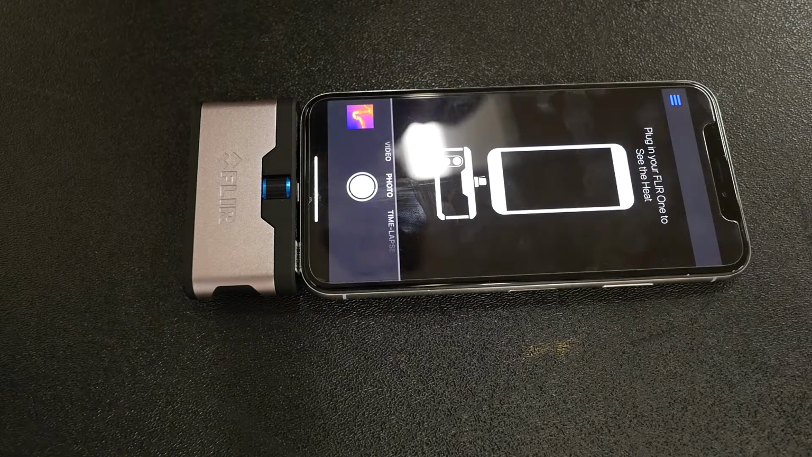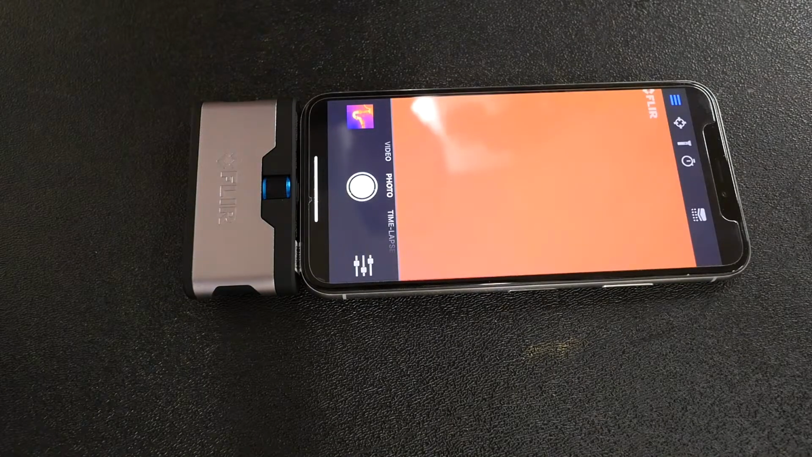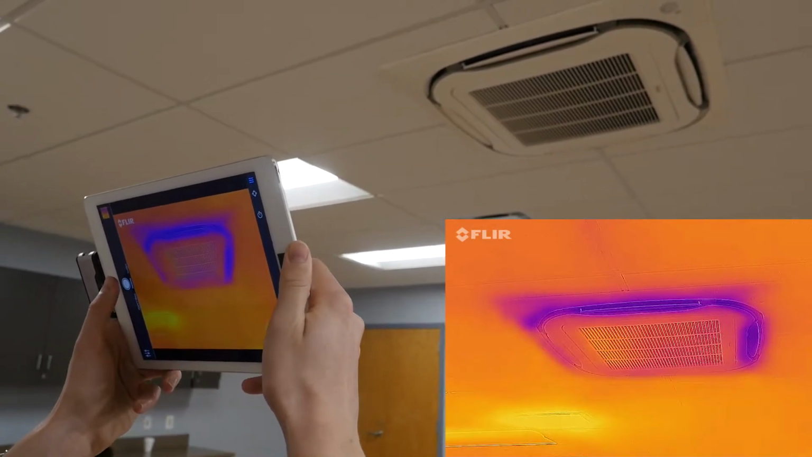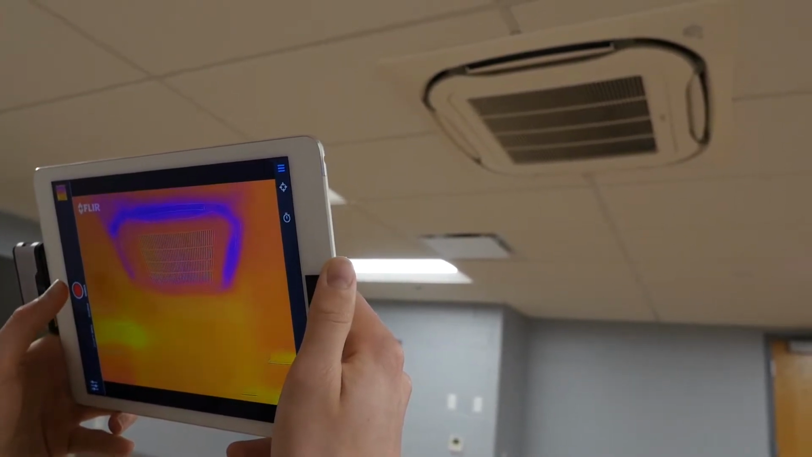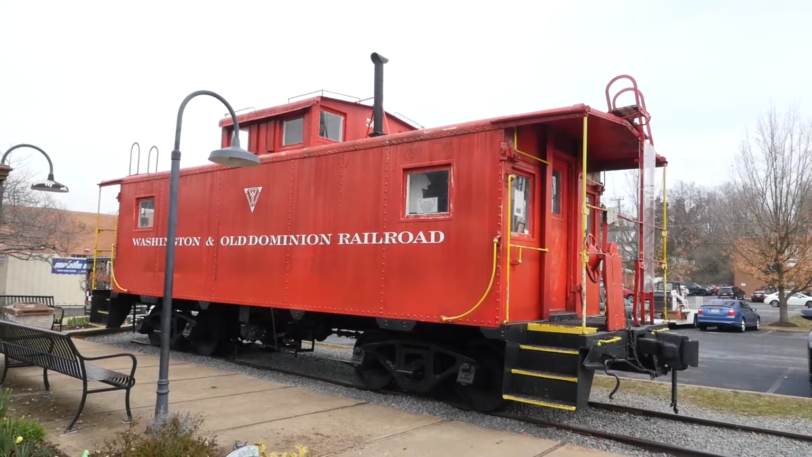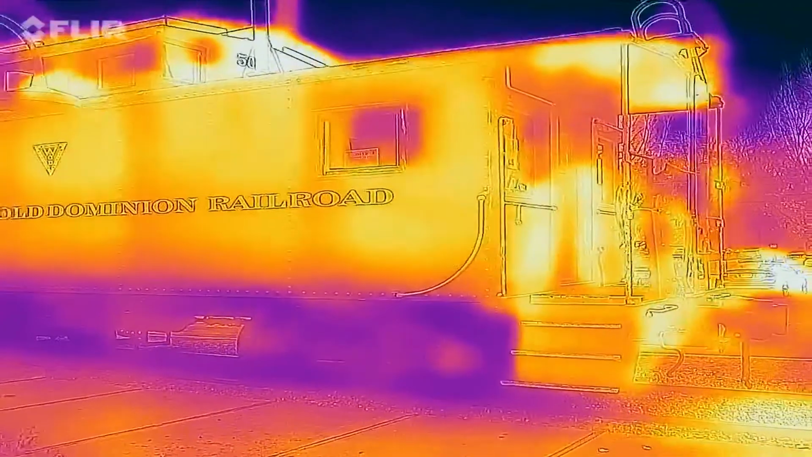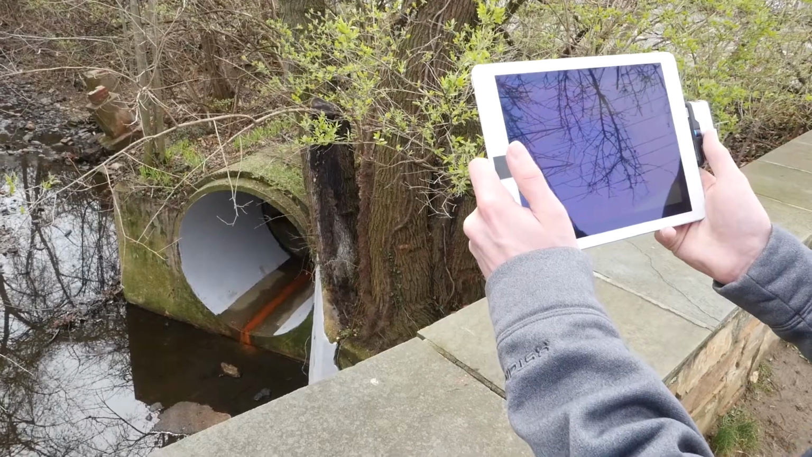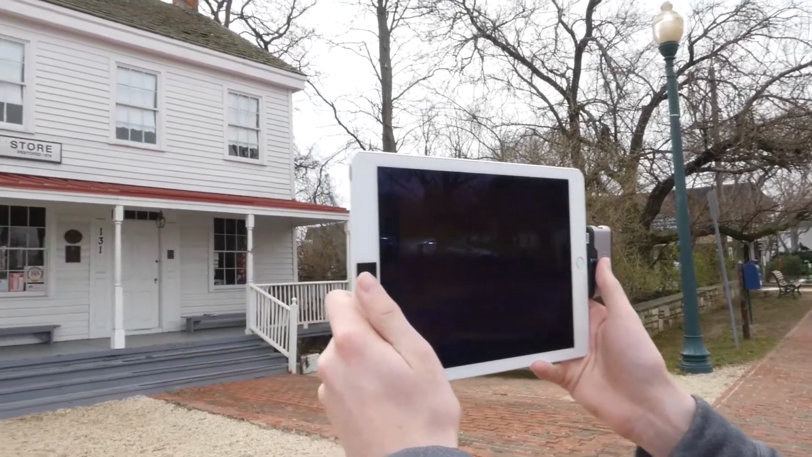The app may appear to freeze momentarily, but give it about 30 seconds to 1 minute and the thermal image will appear on your device. You will now have the option to select photo, video, and time-lapse modes on the camera. The FLIR camera will detect reflected IR light and create an image from the reflected temperature of the object.